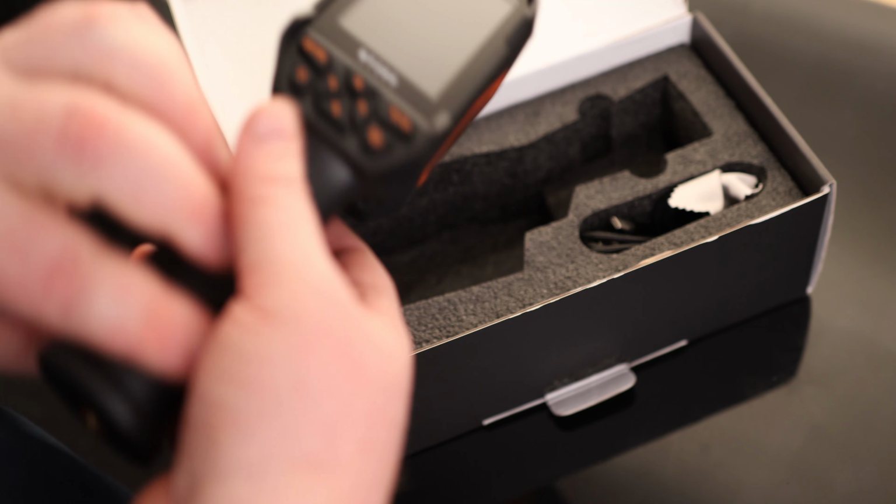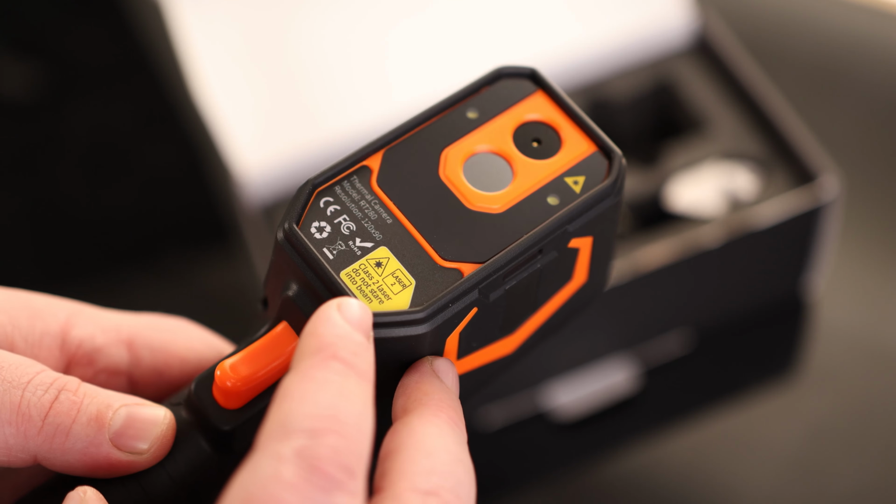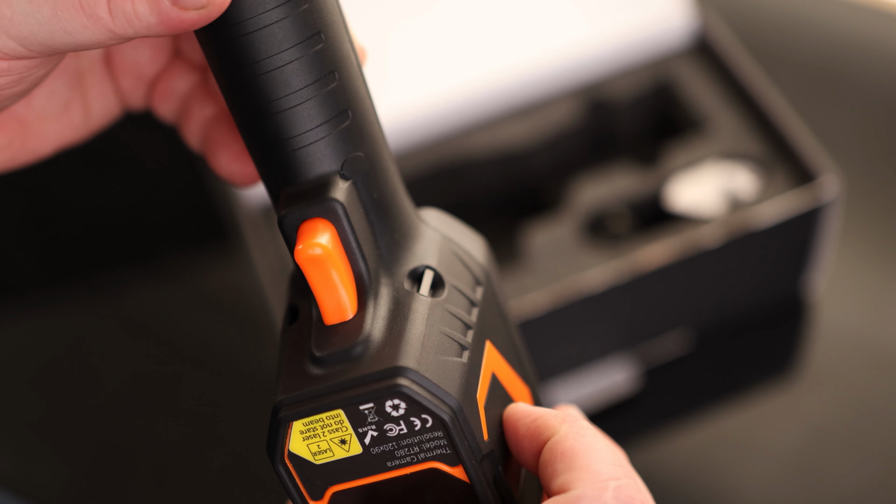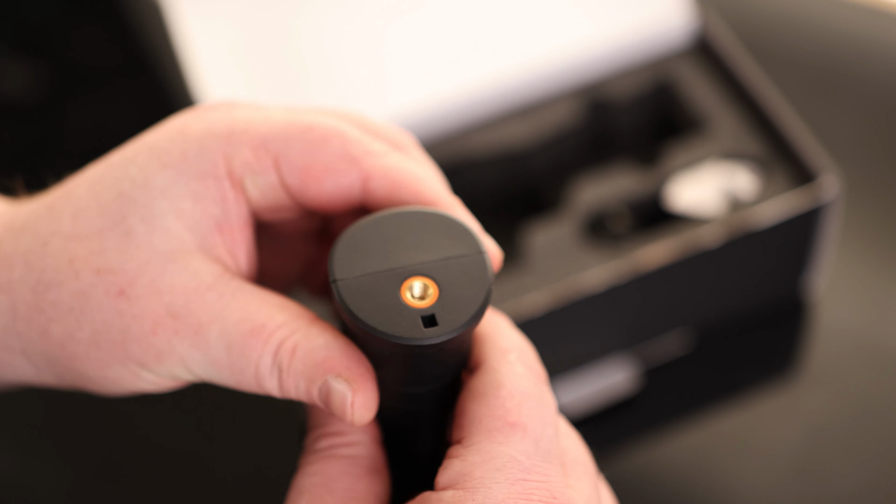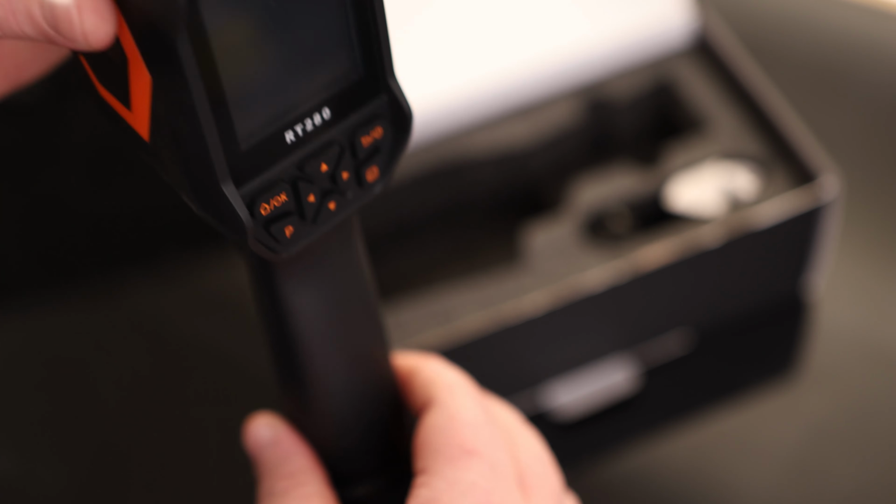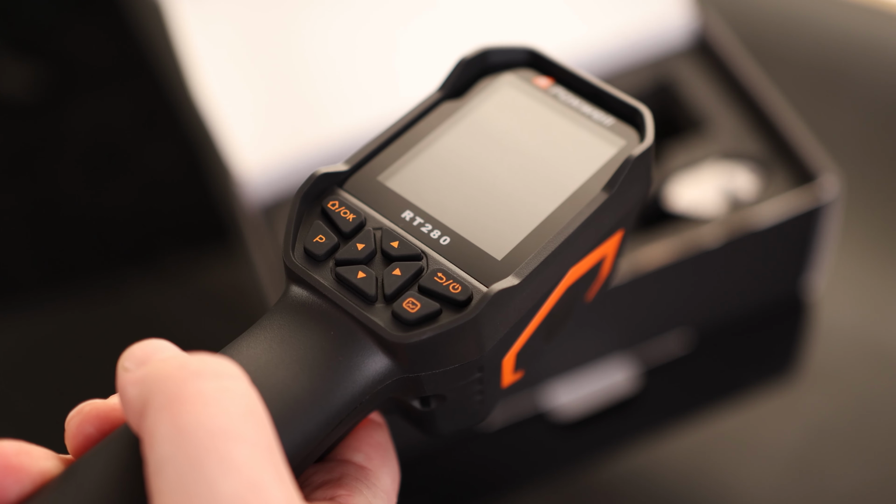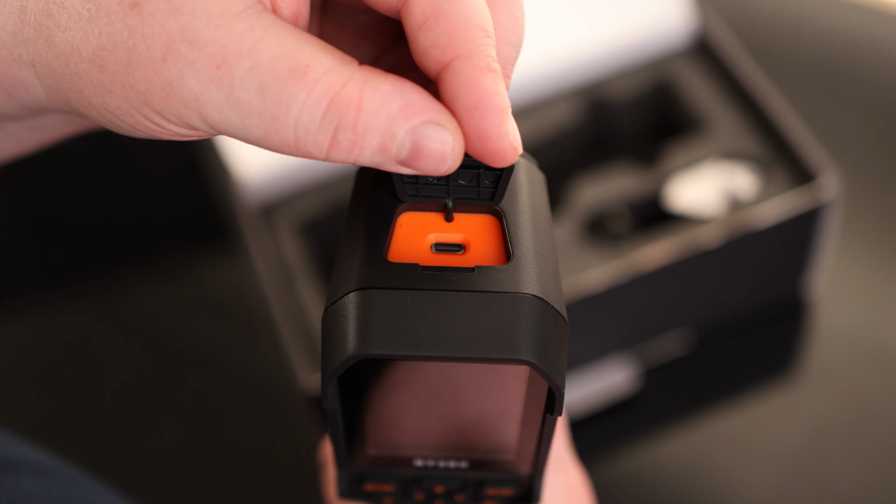So here is the camera. It does say it has a class 2 laser. Got the model information right there on the front. Got a spot for a tether on both sides. Also has a cord of 20 on the bottom, so if you want to stick this on a tripod, we can do that. And we got our interface there on the back. Got our charging port there on the top. That is USB-C.